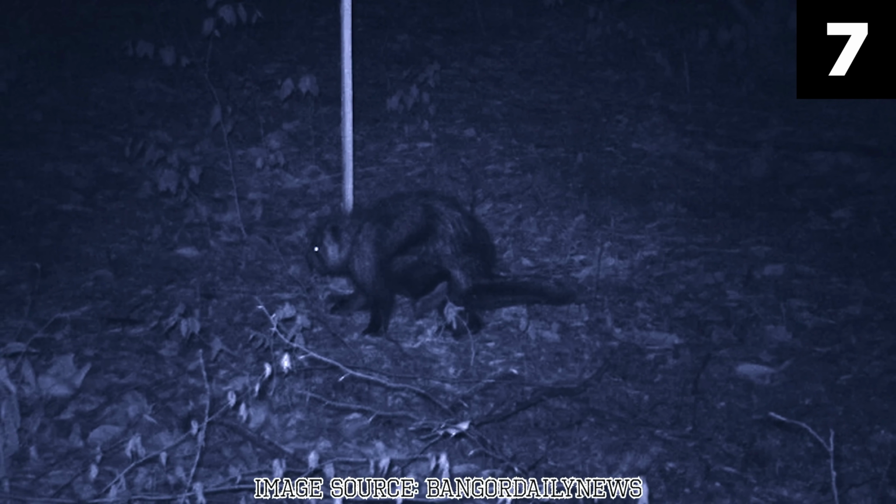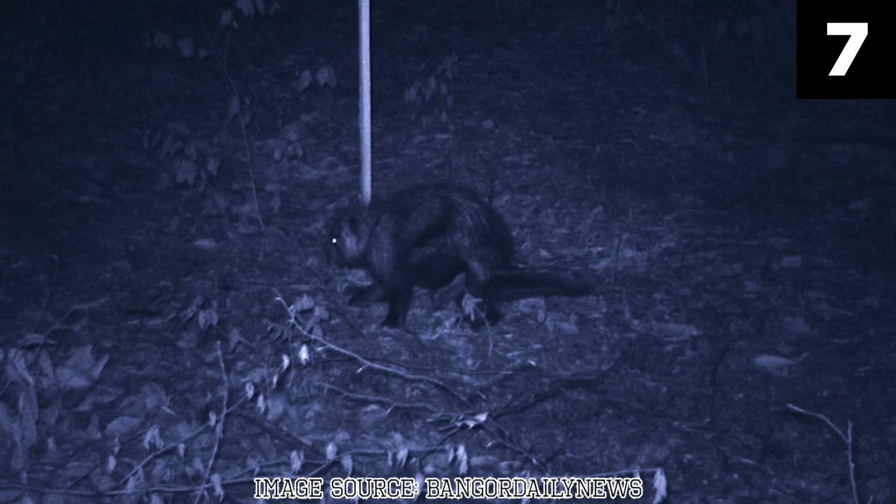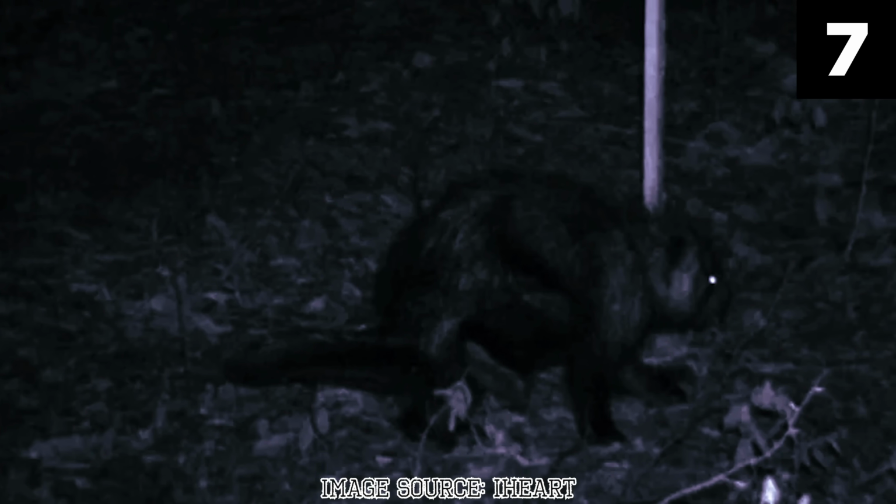However, the more the image circulated, the more outlandish the theories became. Cryptozoologists and paranormal enthusiasts quickly latched onto the story, proposing that the creature could be something far more extraordinary. Some believed it to be a Bigfoot or Sasquatch, legendary beings said to roam the forests of North America, rarely seen but often speculated about.